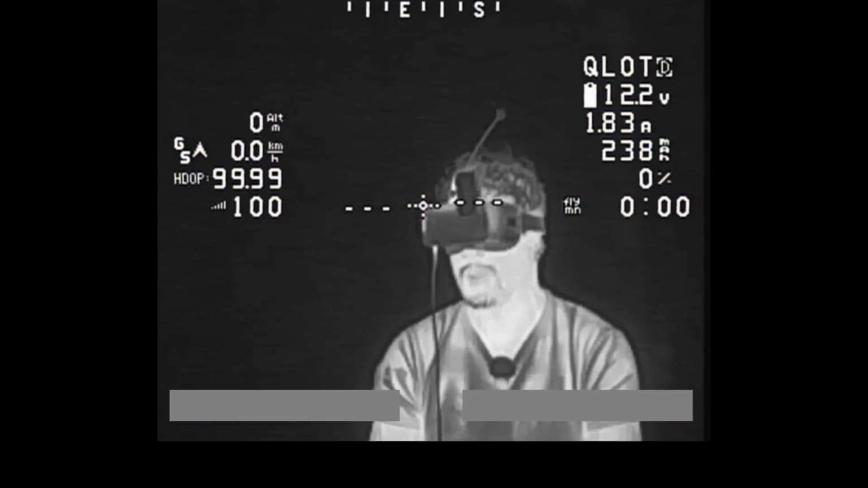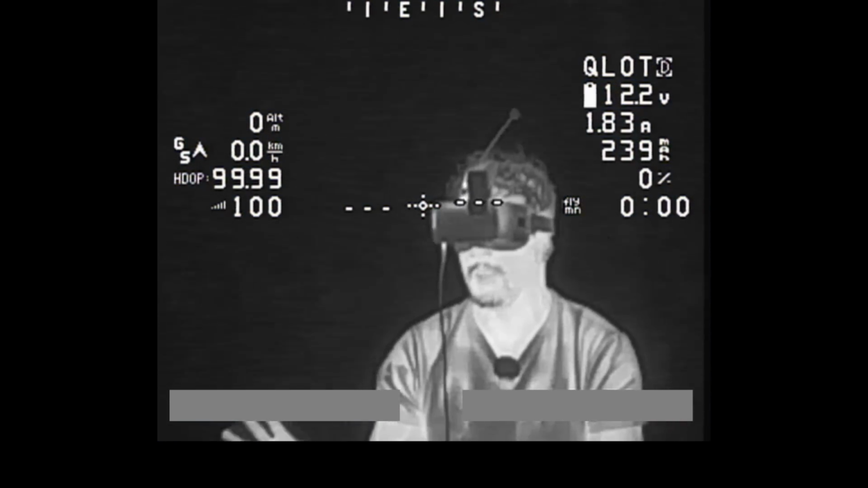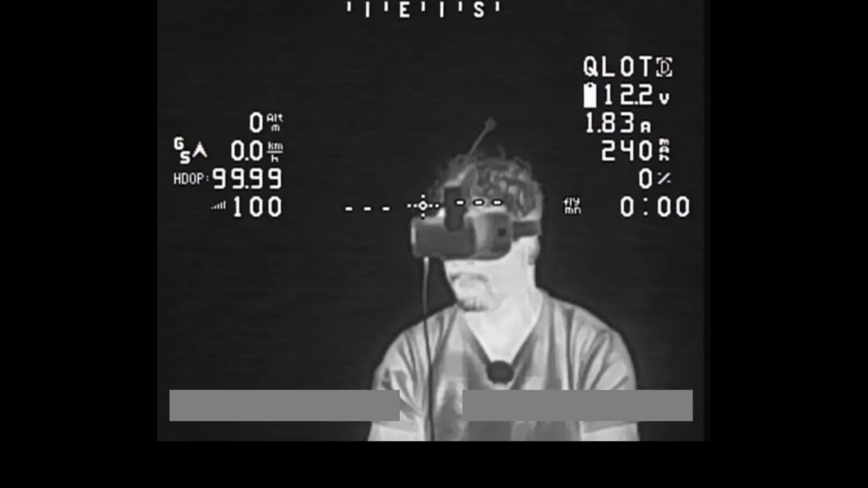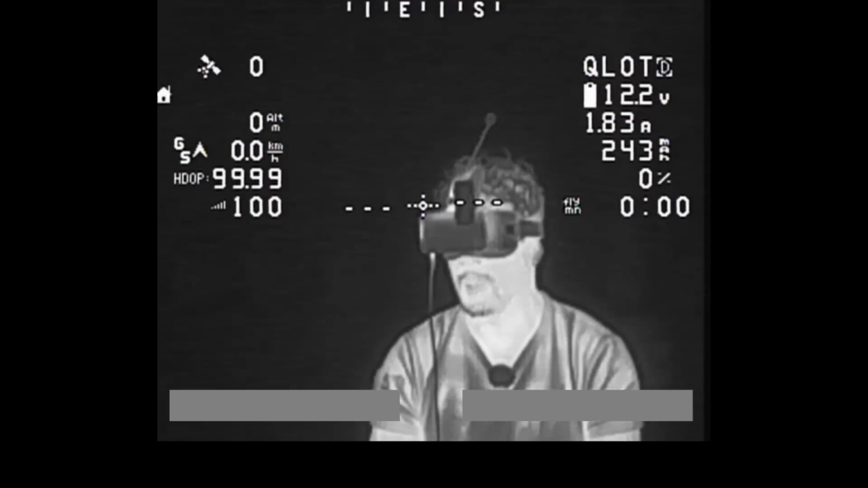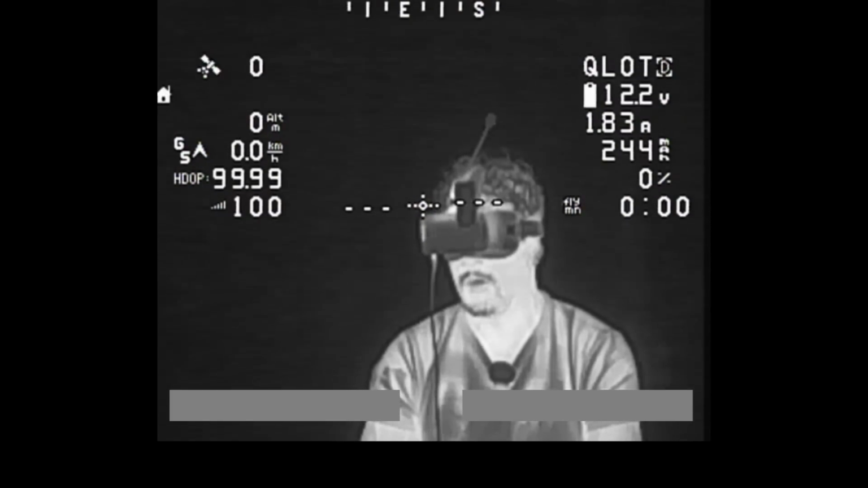So that's just a quick look at all of the different modes. Like I said, there are 15 of them. I think there's benefits to each of them. It really depends on the situation and the use case.